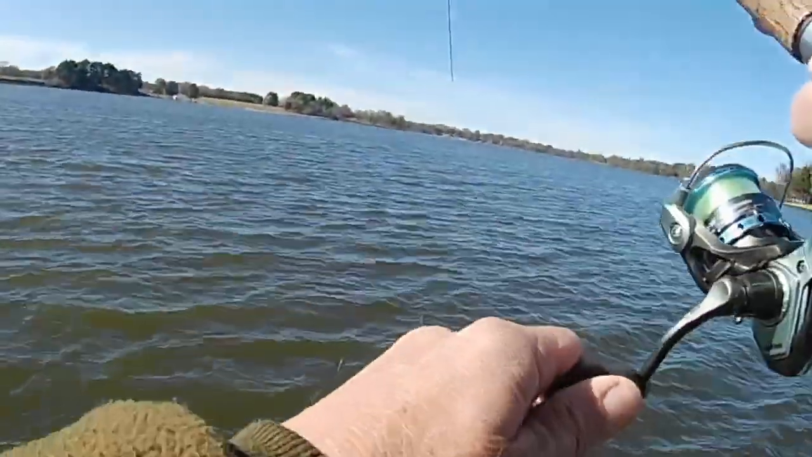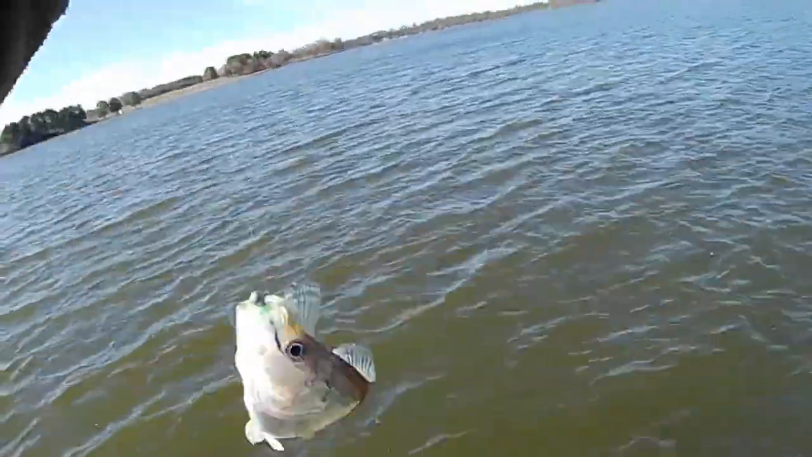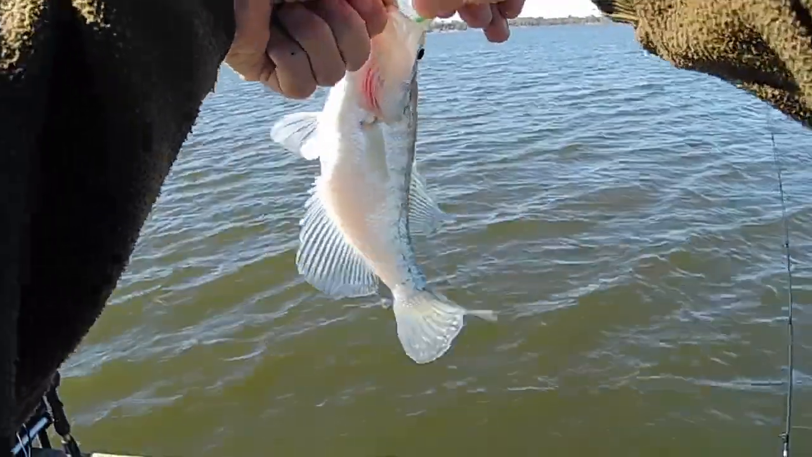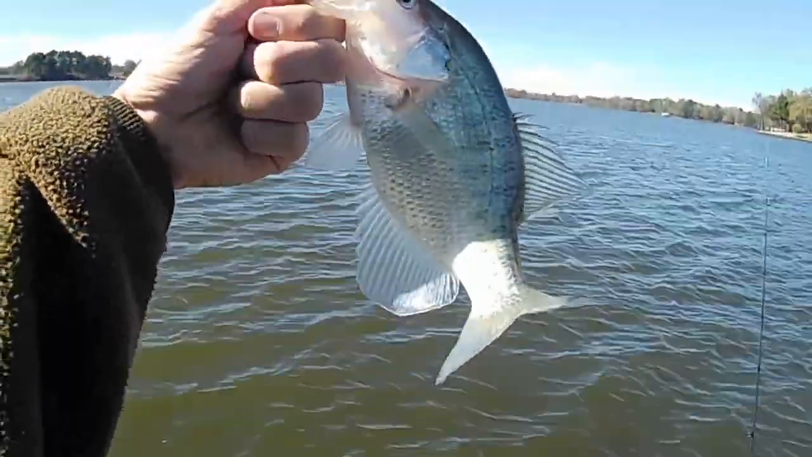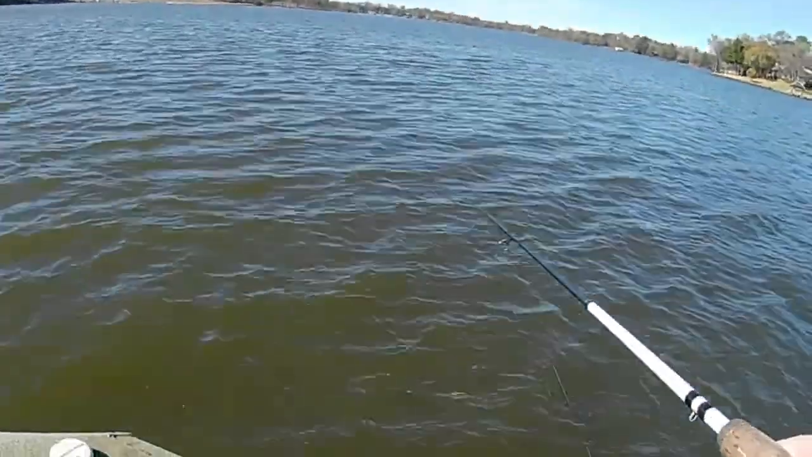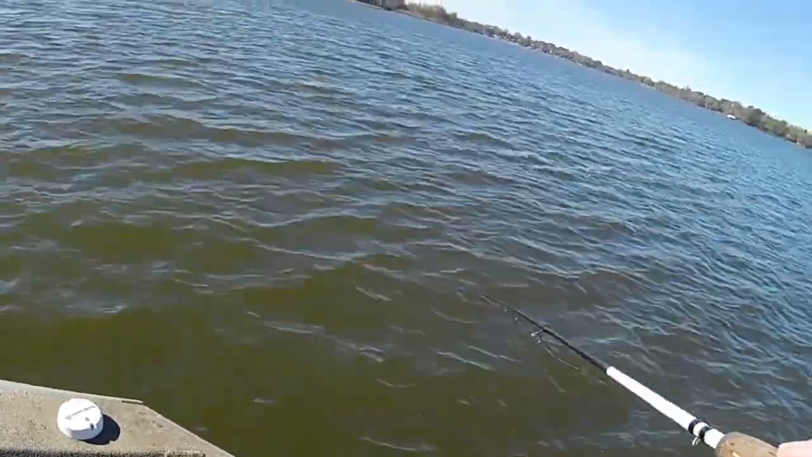There's one. There he is. Oh, that feels like a better one there. Yeah. He's a keeper. That knocked the snot out of it too, buddy. Not too bad. He hit on the other one though, the one I had on initially. So that white one, I don't know, maybe the white one got his attention and he ended up running into that one. Who knows?